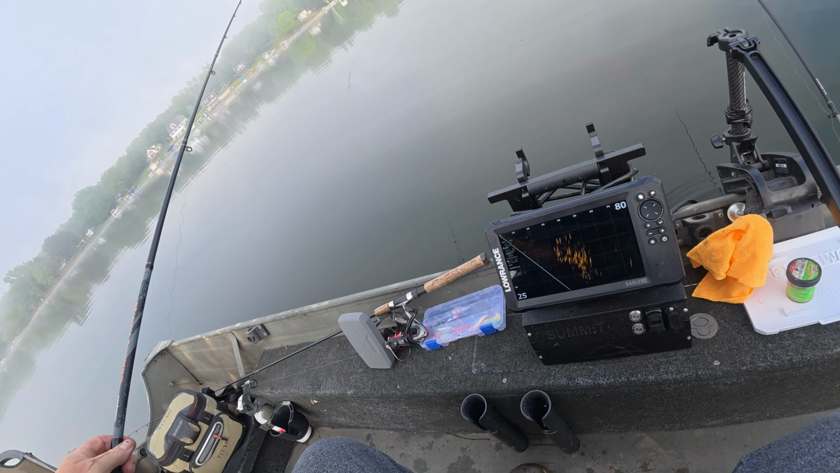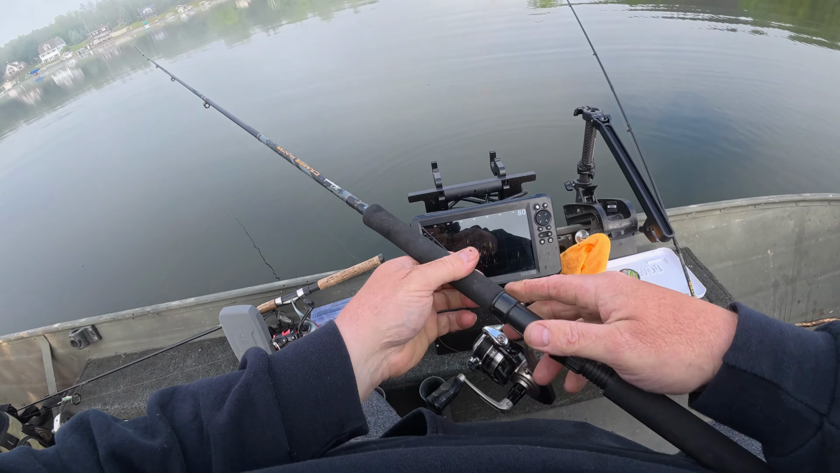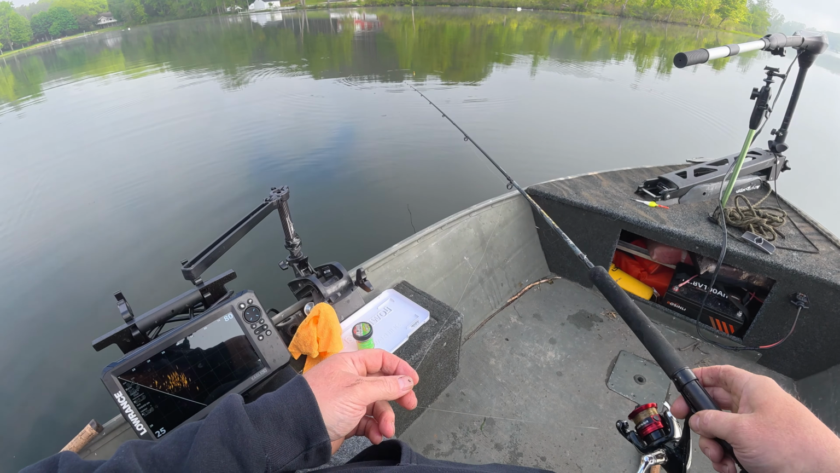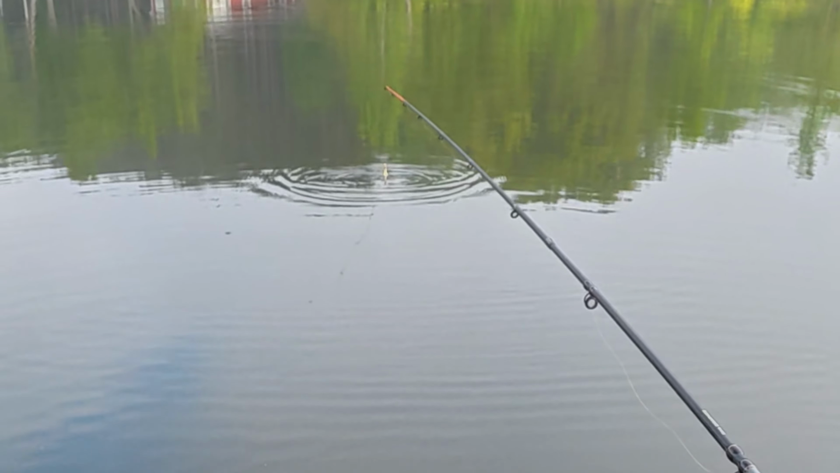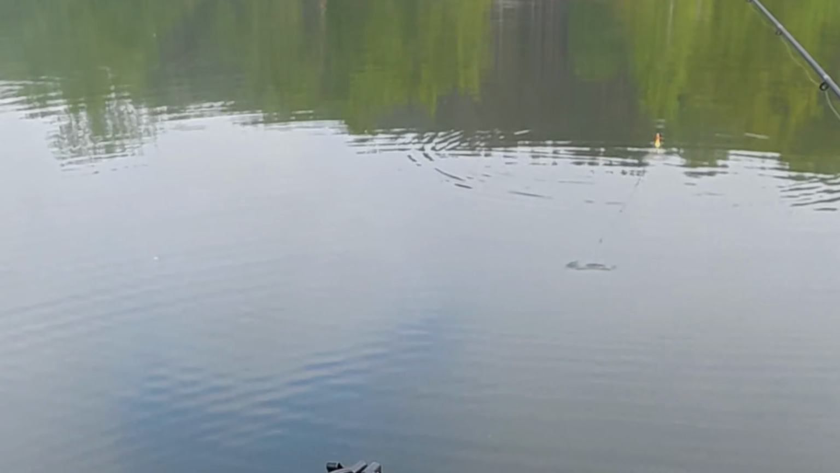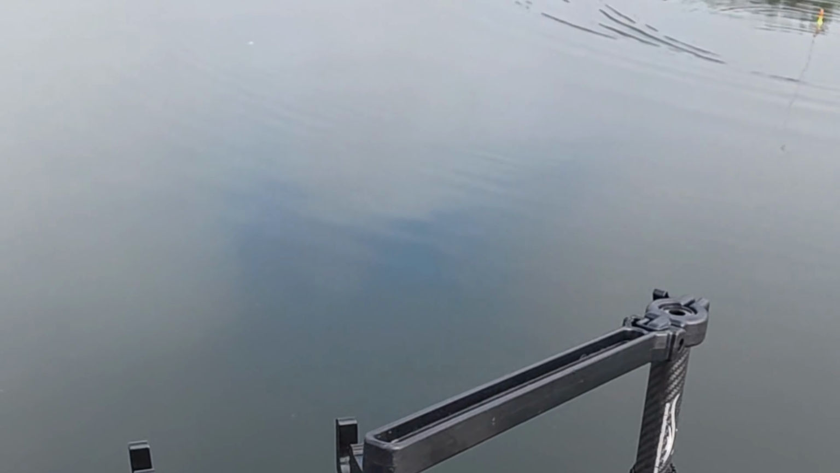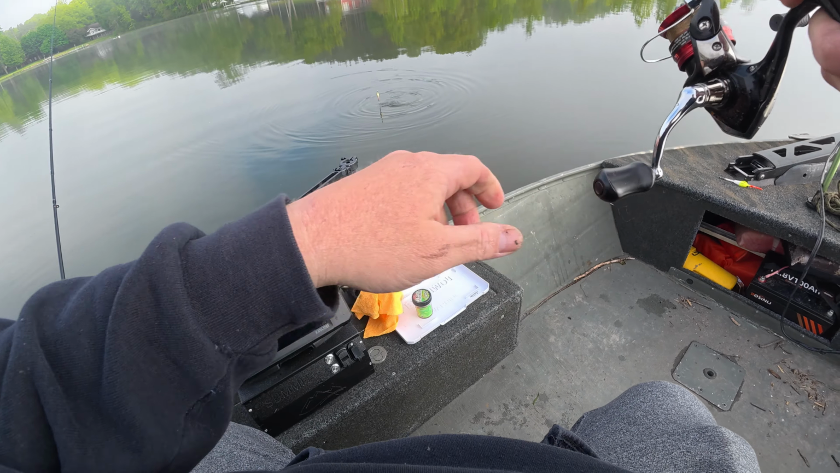We found the schools of pre-spawn bluegill and red ears. There is, if you look, just piles of them. Did it reach them? We'll know if the bobber goes under, because we're using a chunk of nightcrawler, and there ain't no bluegill that can resist a chunk of nightcrawler. Yep, we got one looking at it. See him? Oh, there goes the bobber. Got him. Oh, yeah, that's a good one, too. We got fish on the floor of the boat.